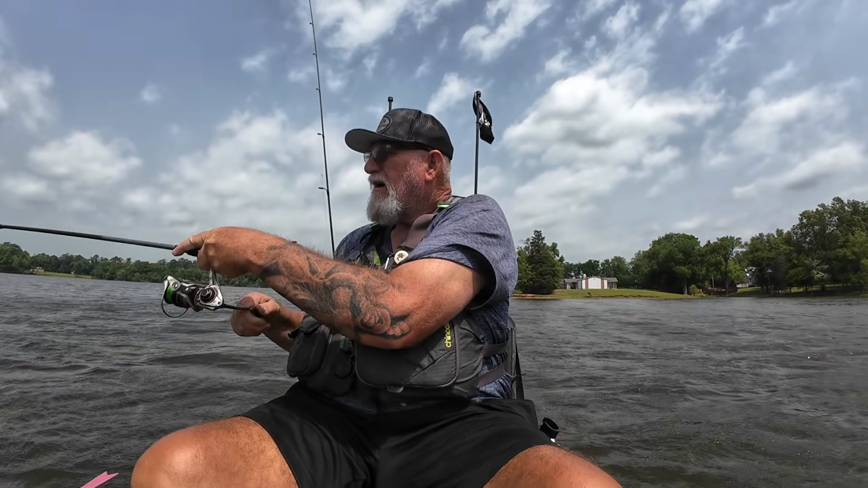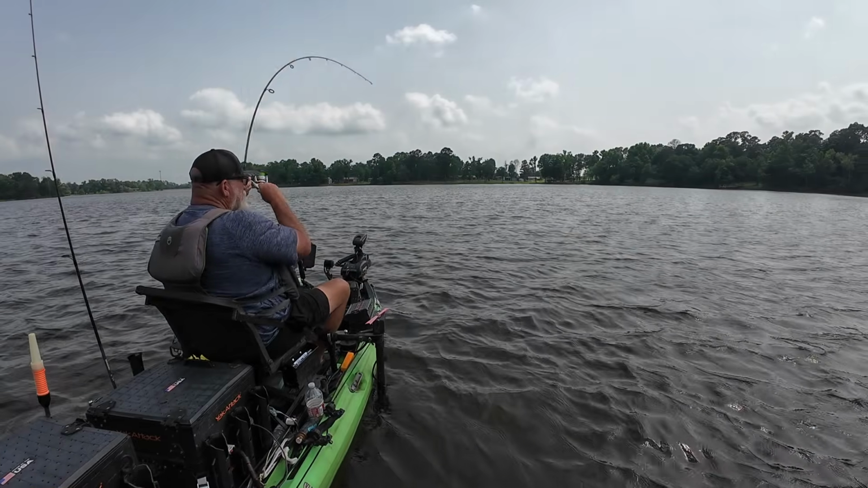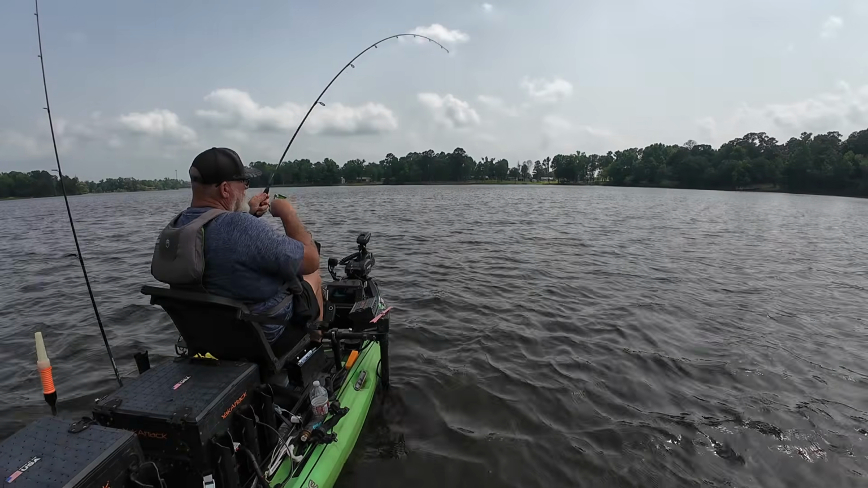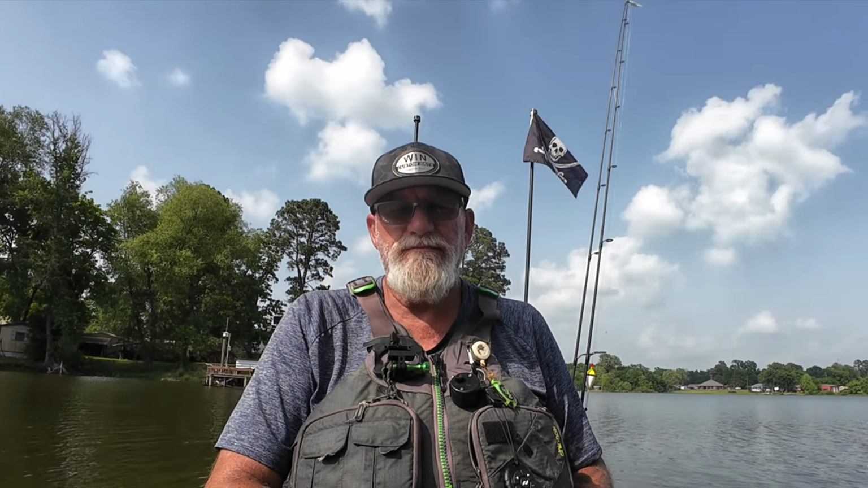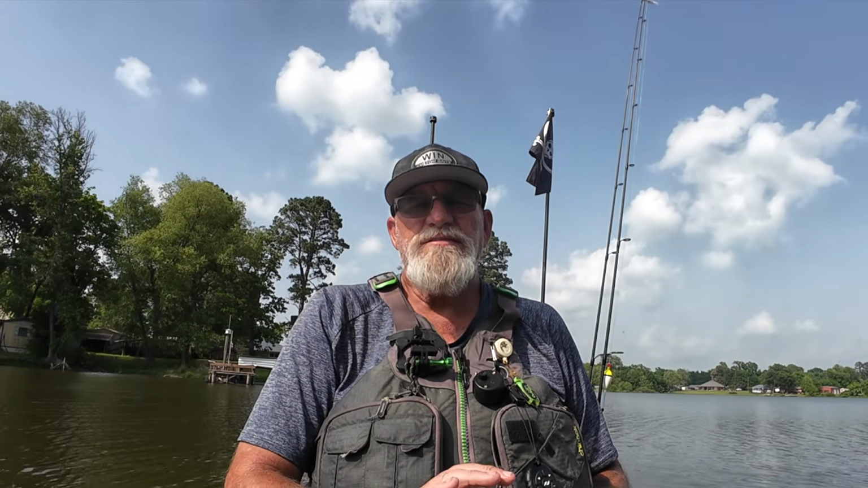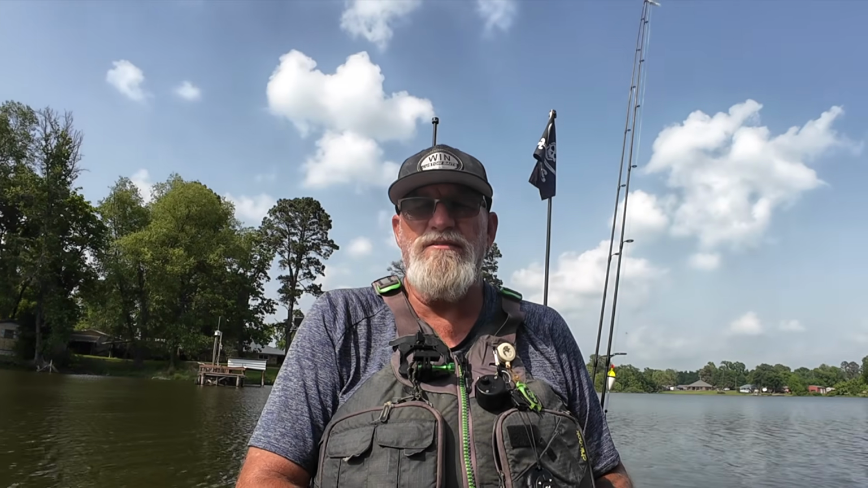Dude, these crappie are crushing this inline spinner. That's insane. I would have never thought that they would bite this good. No, we're not catching any giants, but we are catching fish, and that was our goal for today. I think what makes this so effective is it's different. It's something that they haven't seen in a long time.